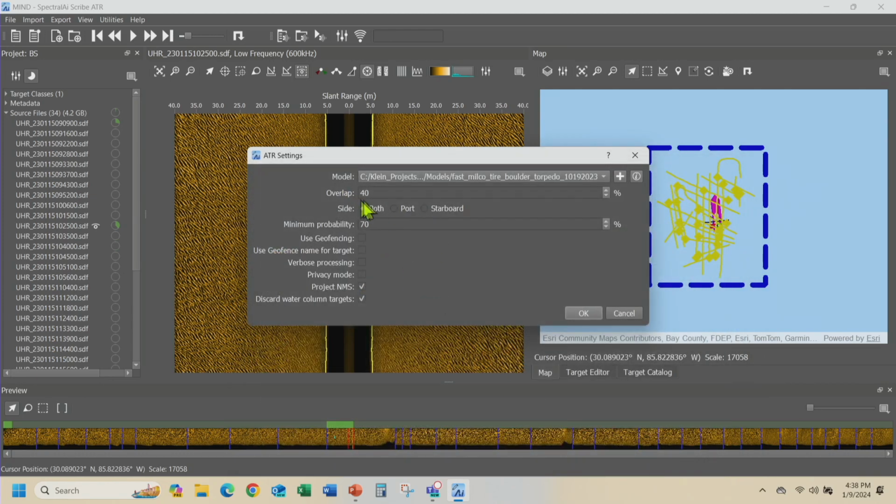What I've said is I want about 40% overlap between how the ATR looks at it. So I want to look at all the data, and then look at it again, an extra 40% of that. And I want to use a geofence. Remember, I generated this geofence. That's the only area that I'm interested in finding mines and tires.